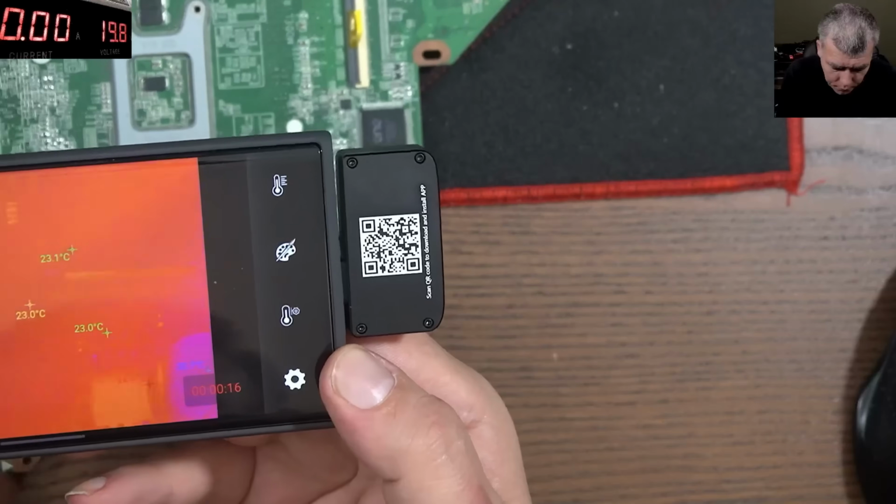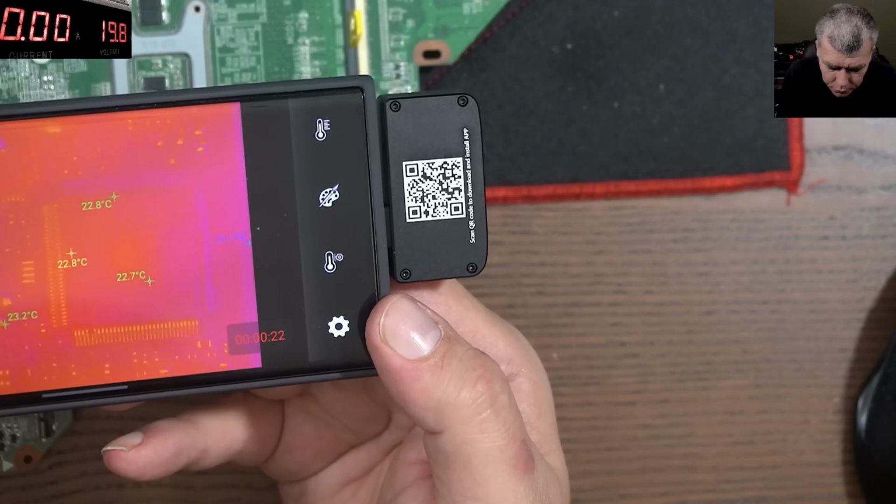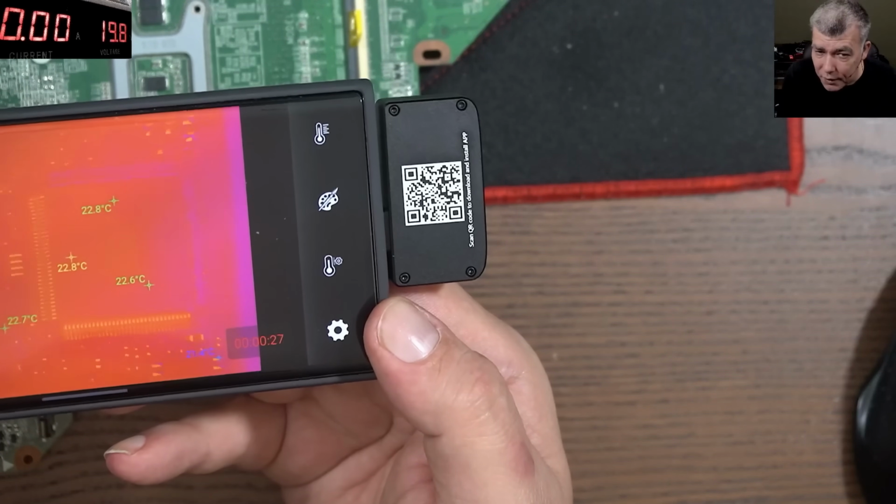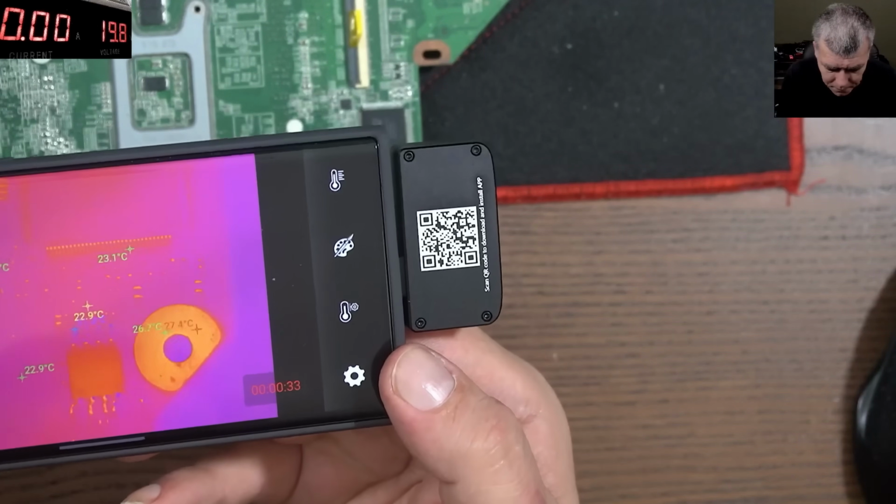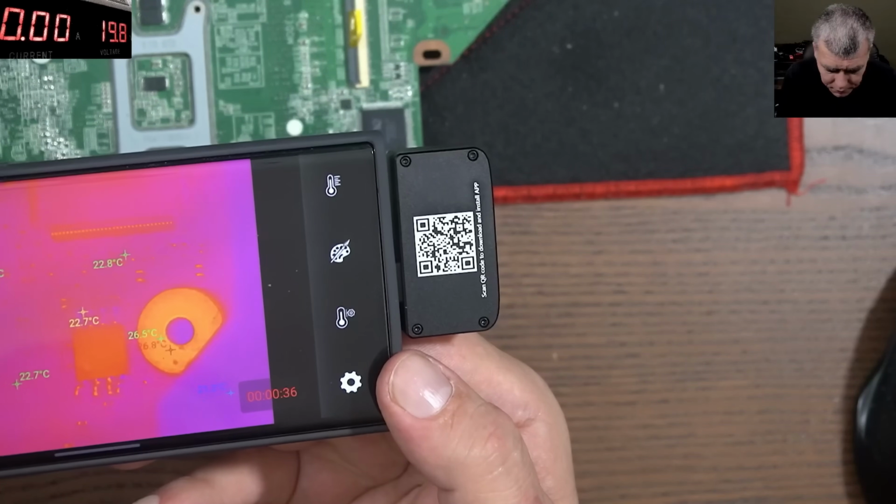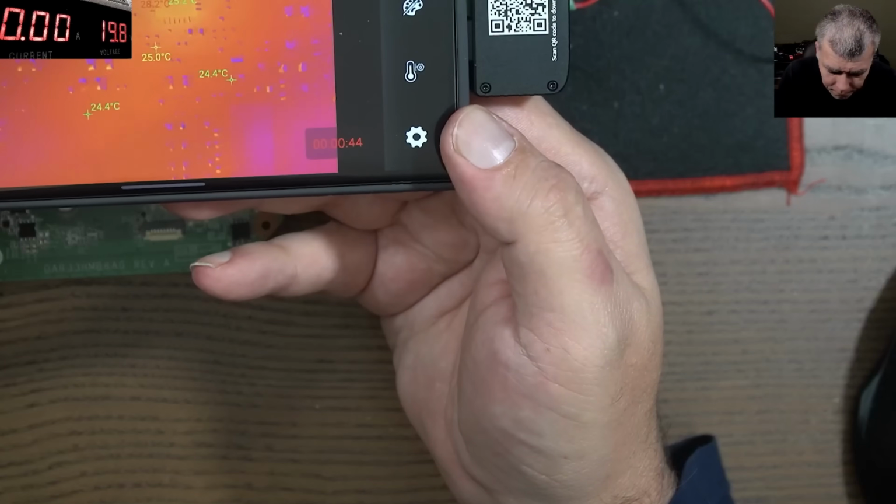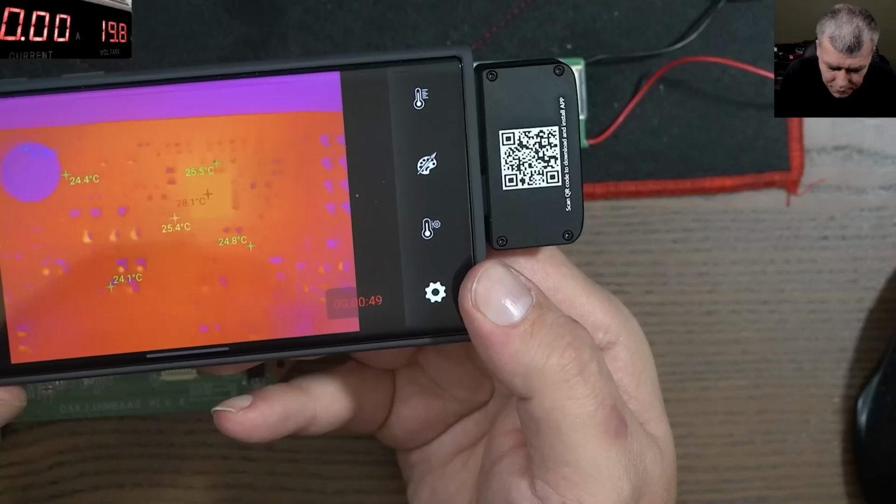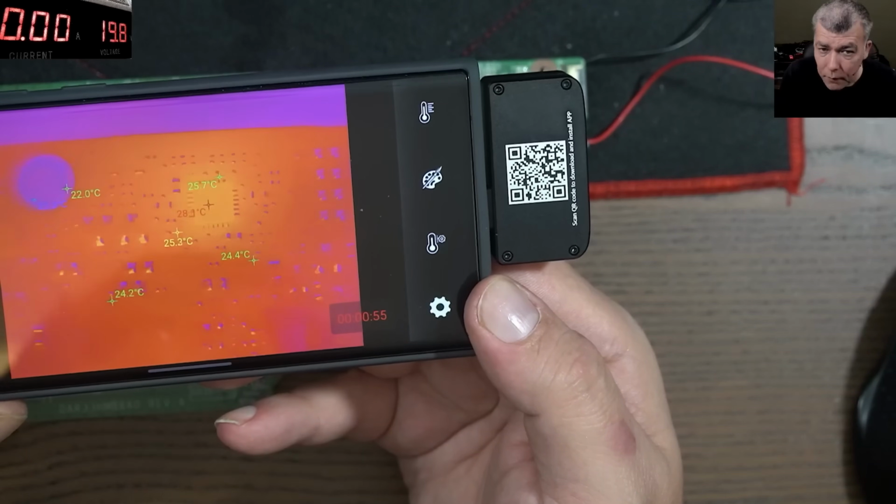And the Super IO. But obviously the picture is kind of faded because it's not a hot component, so the whole board has the same temperature. So you can see the BIOS chip there, it's a little bit different in color. Interesting, so from now on, we're going to use this camera in our videos. Right?